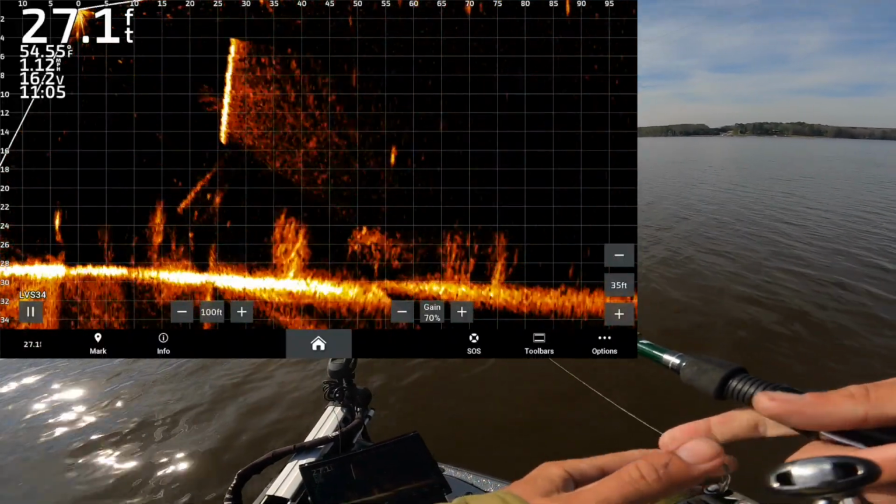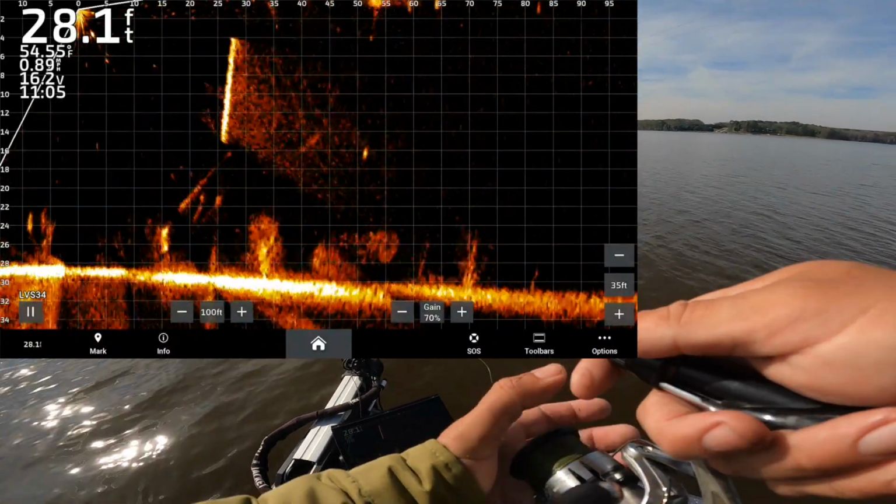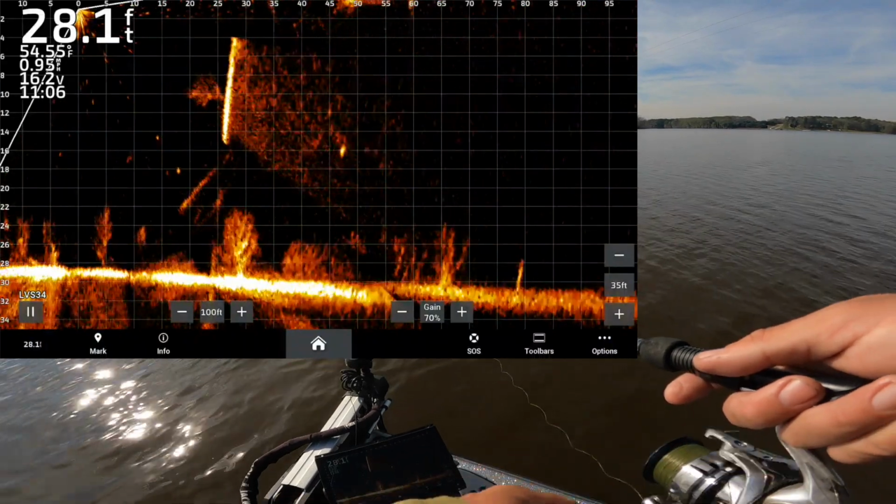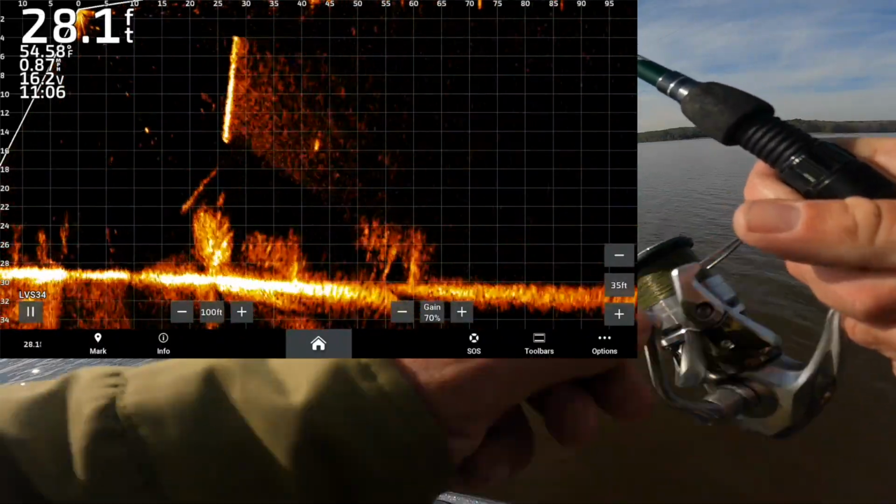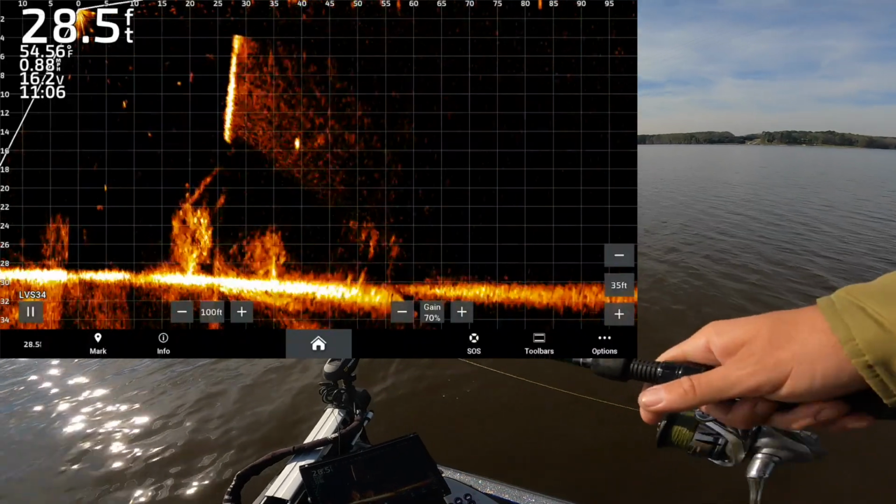Definitely got to get closer to them than that. There it is. Oh yeah, perfect. Kept moving too. Not enough though. Look, bud. Oh, he just didn't see it. Didn't get close to him. Or he's smart. That's always possible as well. I don't like that.